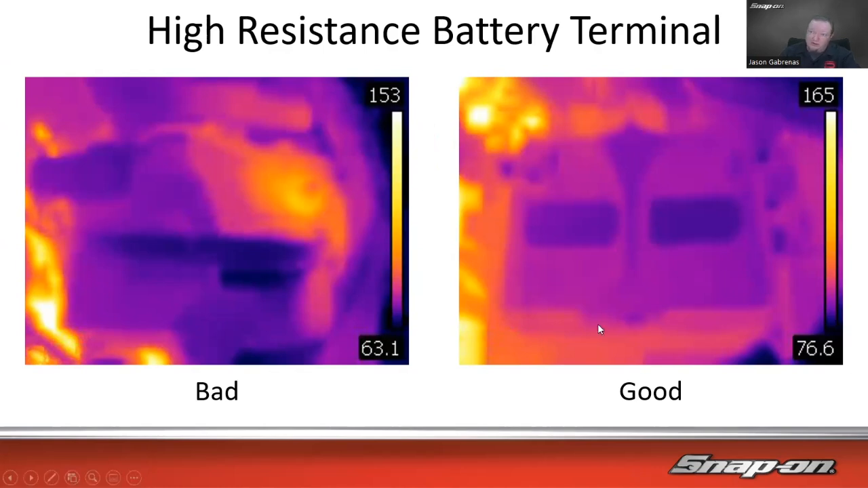So here's just a really good example of a high resistance battery terminal. On the right hand side, we have a battery. It's all pretty much the same temperature there, 70, 80 degrees, somewhere in that neck of the woods. And all looks good, no hot spots. This is actually the engine back there. On the left here, we have the bad one. So the battery itself is 60, 70 degrees, but this hot spot over here is probably 100 degrees, 80 degrees. It's a lot warmer than what we have going on over here.